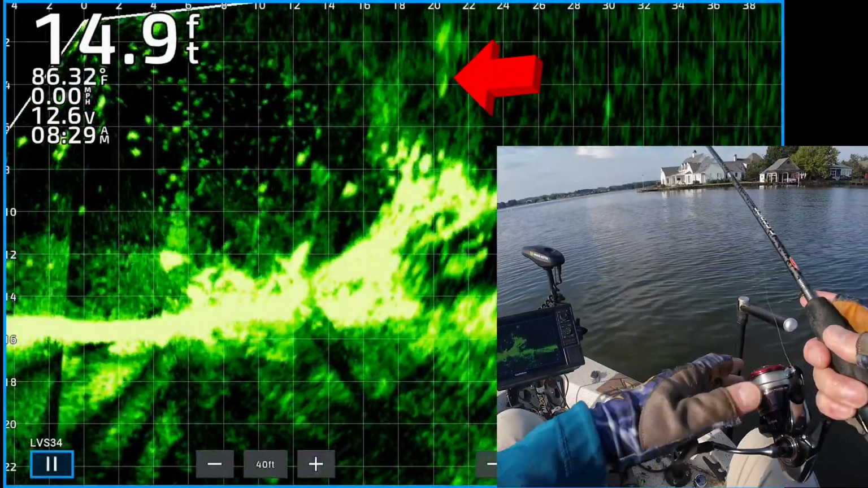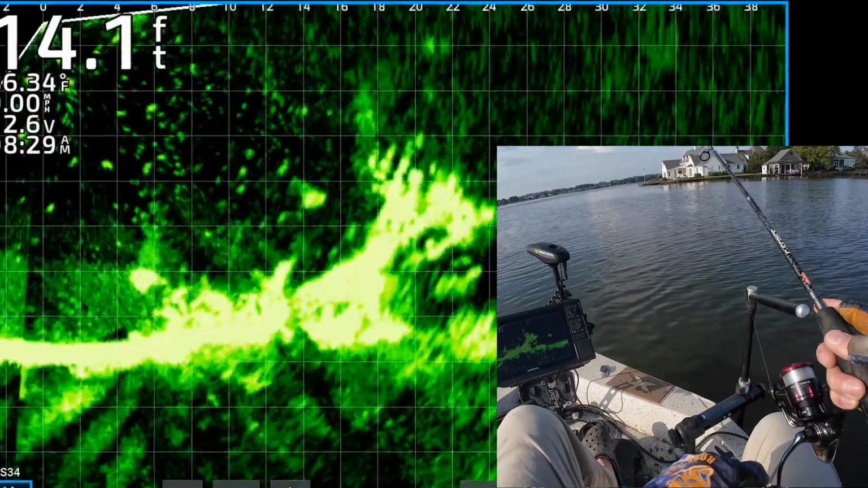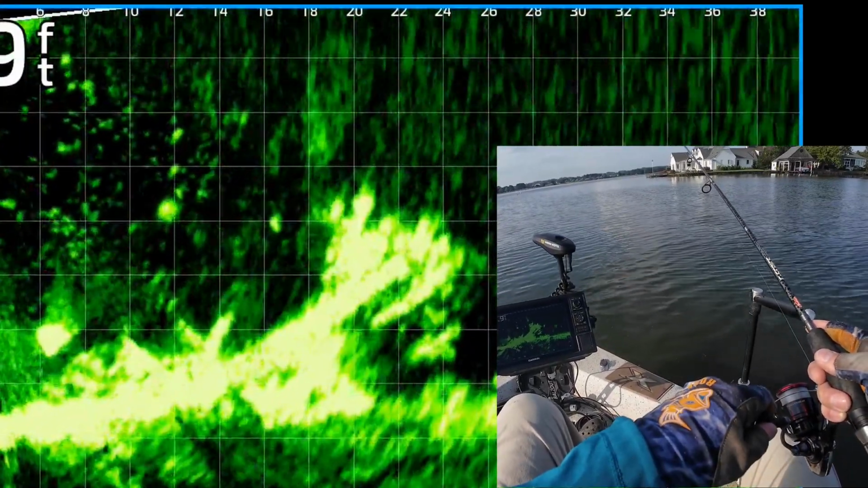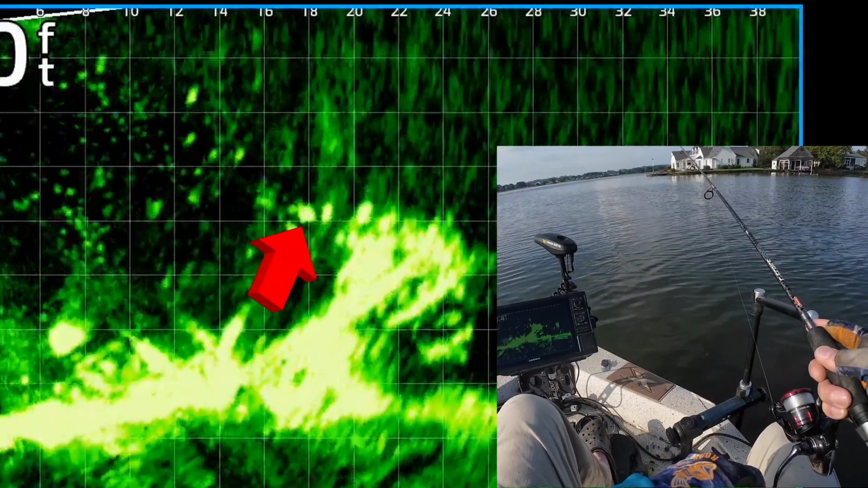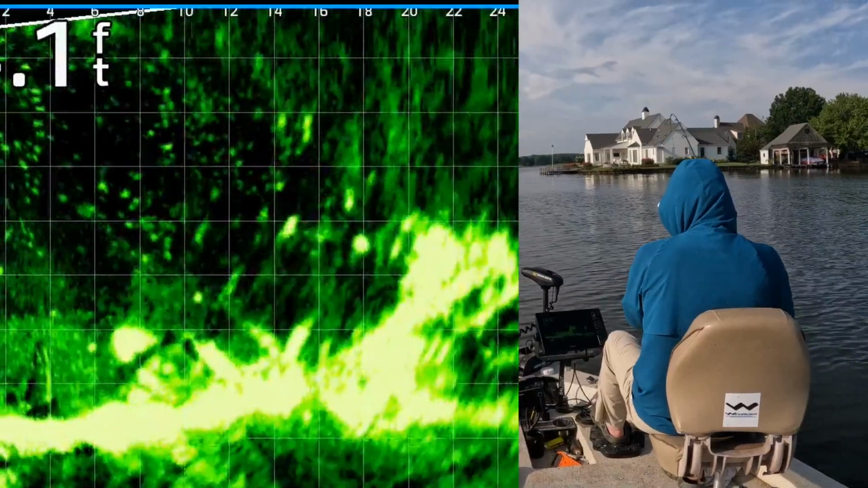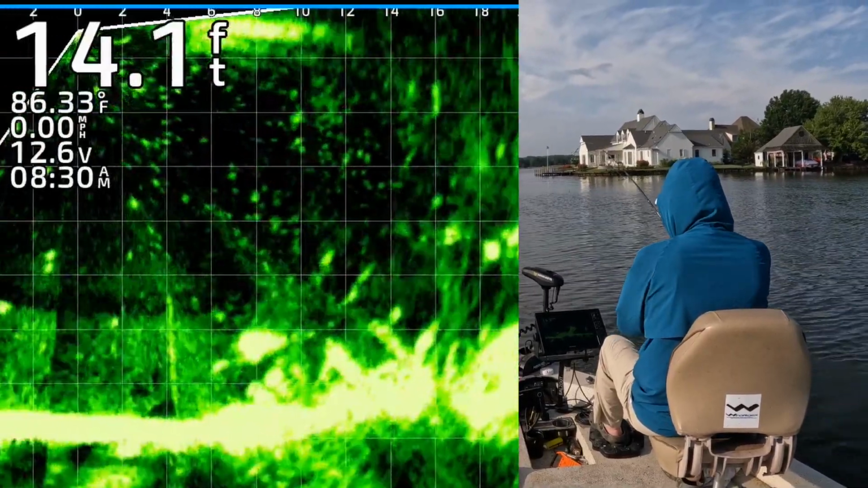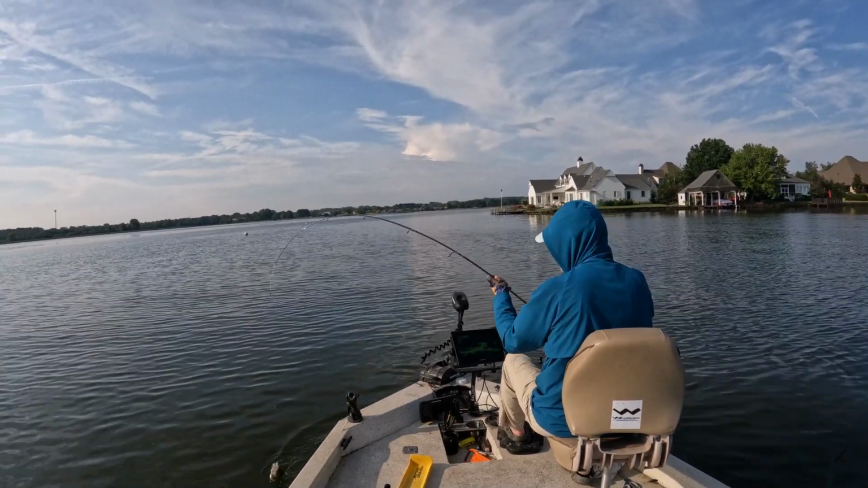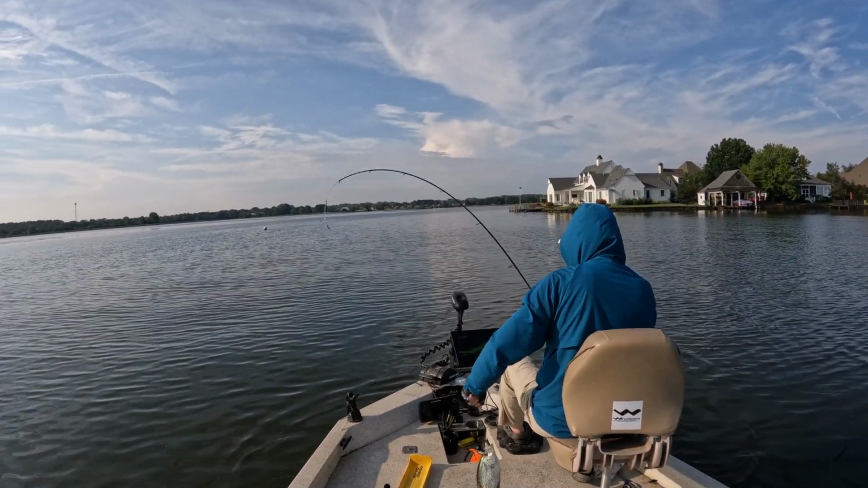Still moving around in this area. It's loaded with brush piles and fish. It's about the size of maybe a half a football field or so. There's one about to get it. Got that one. Sucker will keep.